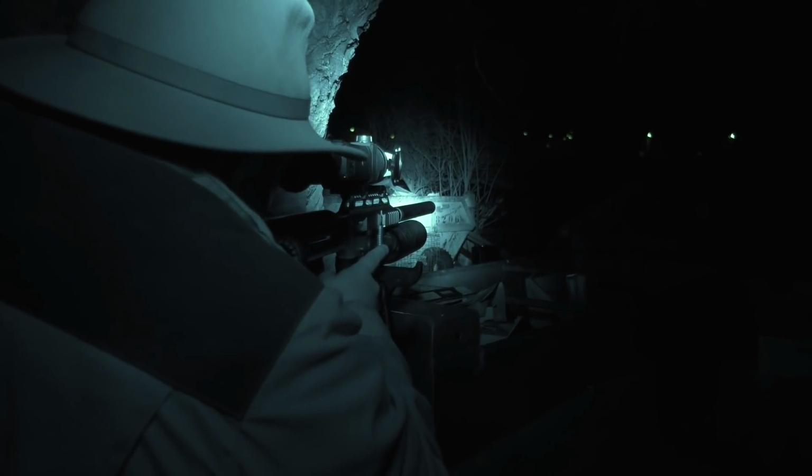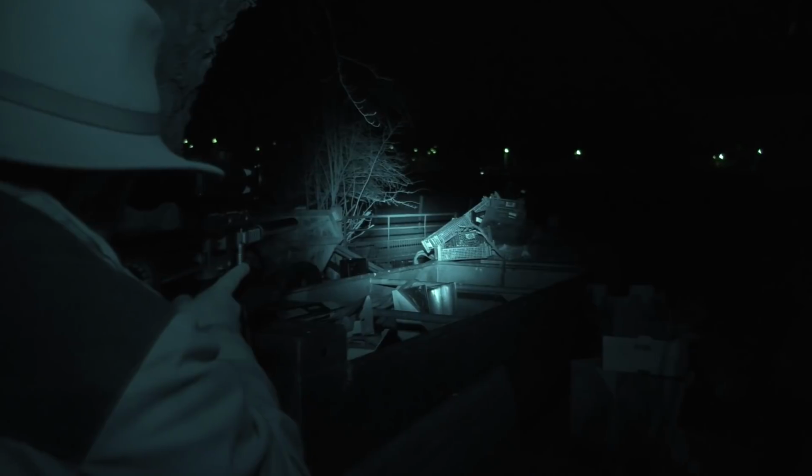Okay, so it's 98 metres away at the moment. Obviously if we were using a centre fire, we'd have no issue, but there's no way of taking a shot like that at a fox with an air rifle, so we'll have a squeak and see if it wants to come in a bit.